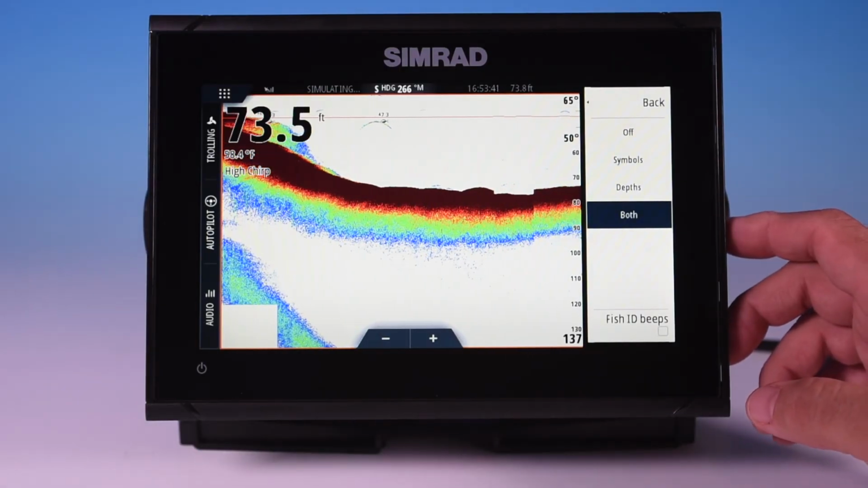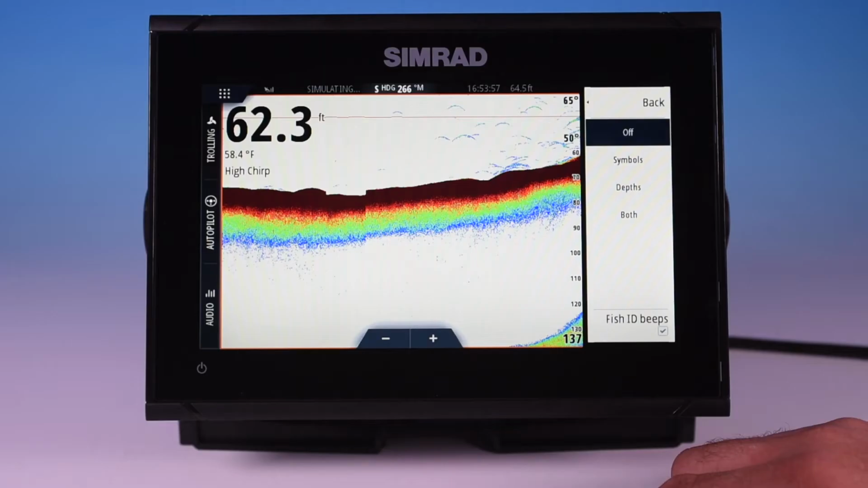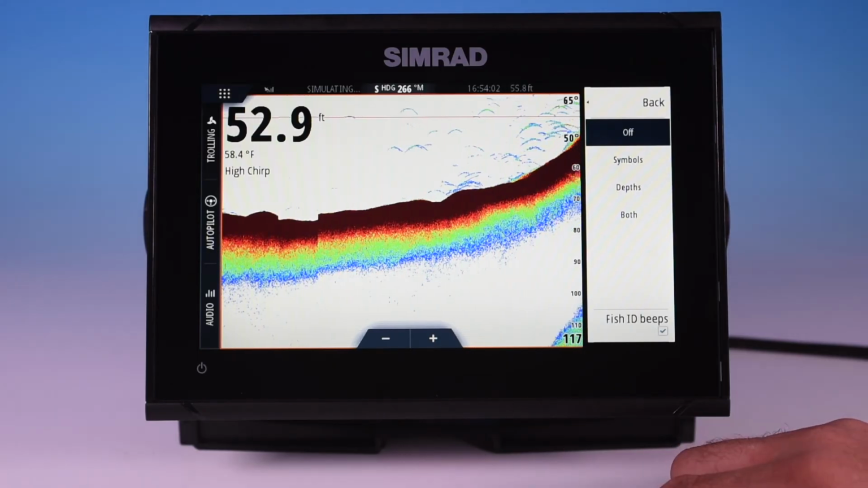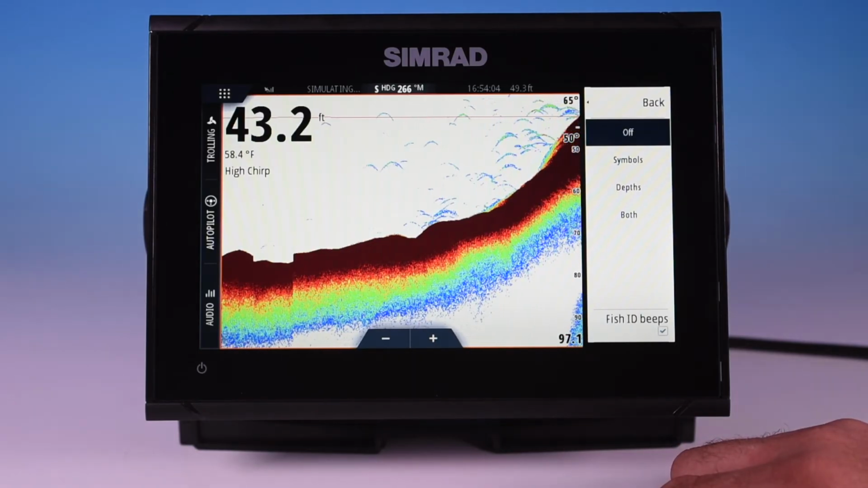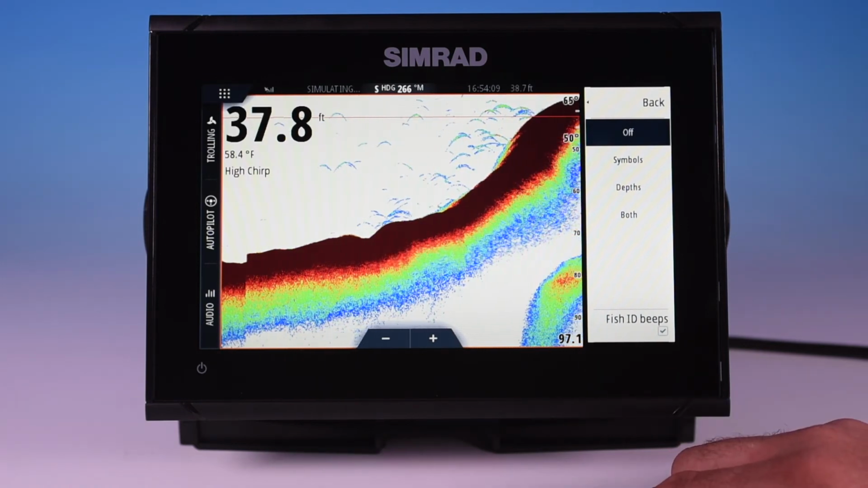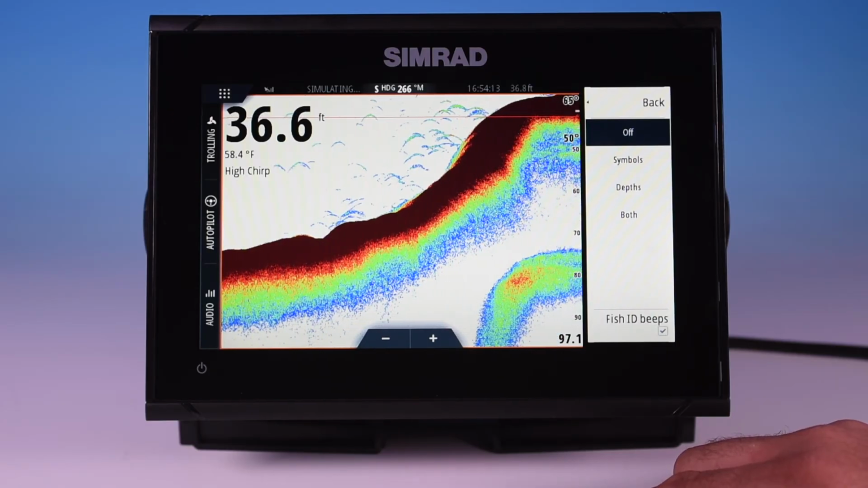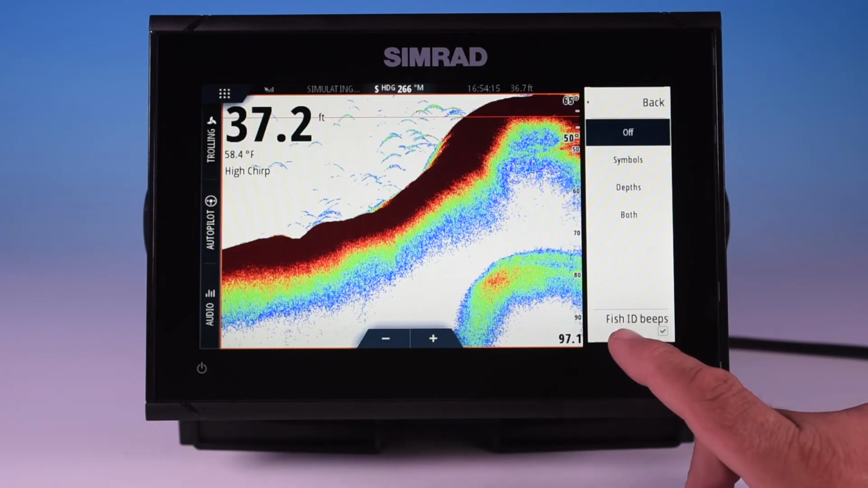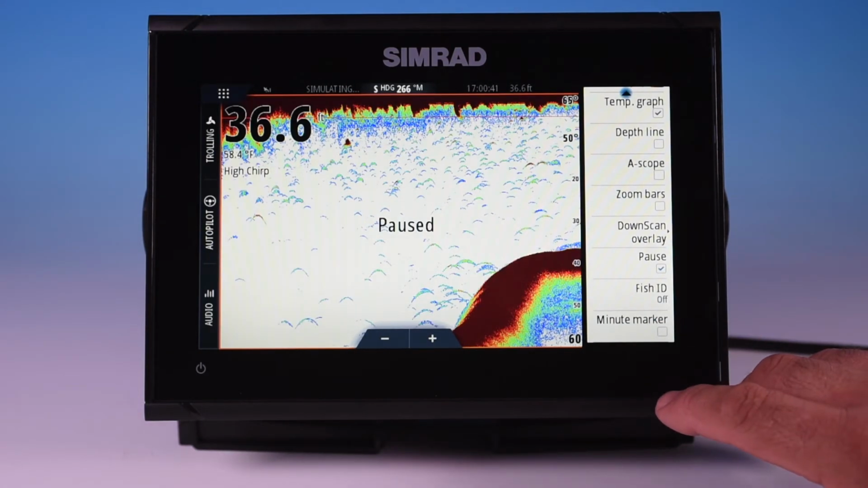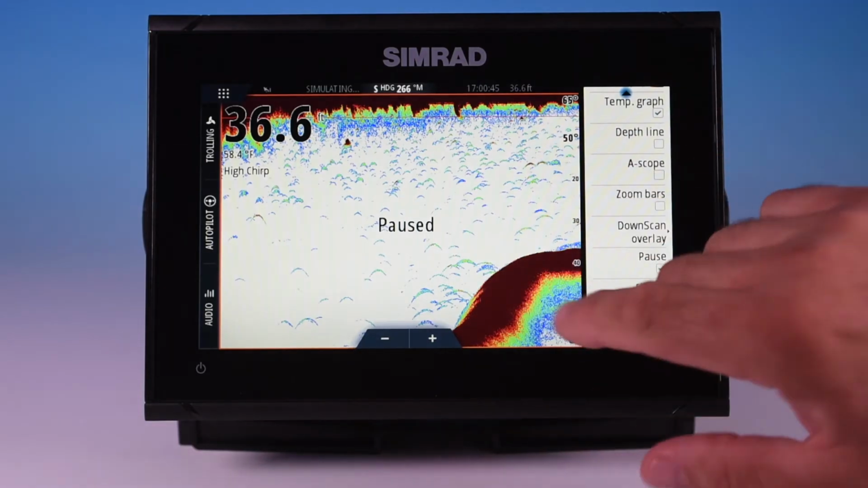The fish symbols vary in size depending on the size of the return that comes back to the transducer. Here you've got fish ID beeps, and if you listen closely, you'll hear the machine beep as fish enter the beam. It'll beep like that and let you know that you've got fish marking in the transducer. I turn it off because after a while all that beeping drives me nuts. I prefer not to have that on, but again, it's a matter of personal preference. And your last option is your minute marker, which you can turn on and off. So that covers all your menu functions within the sonar here.